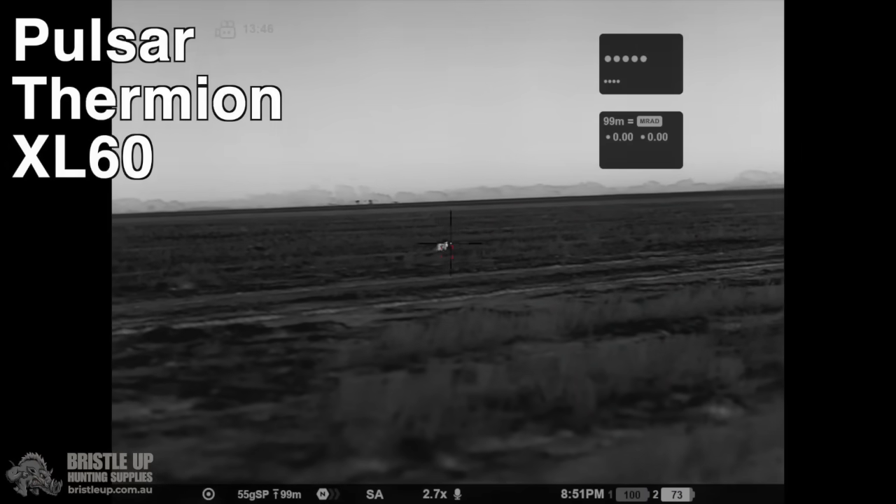Right, I'm just out at a mate's place tonight, just doing a bit of shooting. We just called up a couple of foxes up on a dam, but for some reason or other I must have pulled and missed them. But hey!